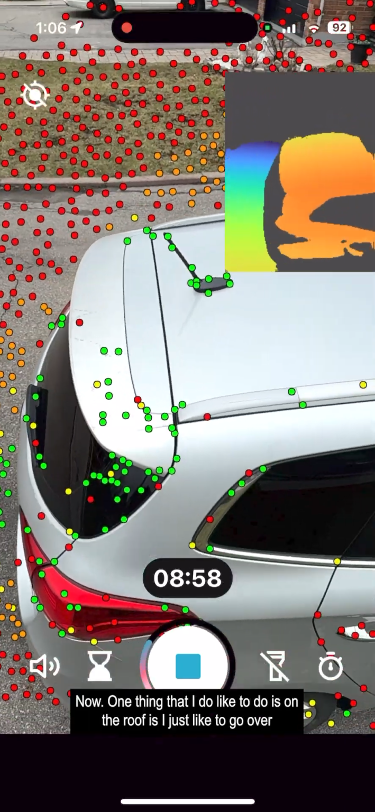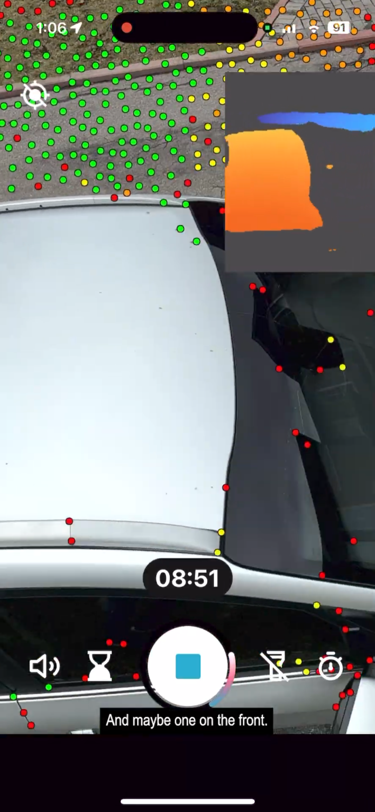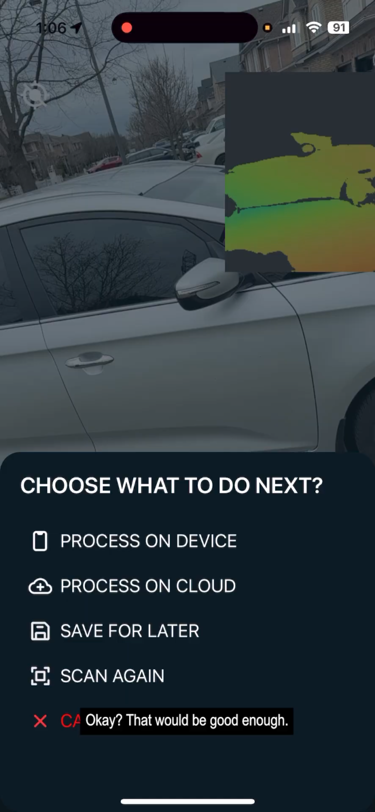Now, one thing that I do like to do is on the roof, I just like to go over and just do a pass like this, okay? Like that, and maybe one on the front. Okay, if you just need the vehicle like that, I'm going to stop that. Okay, that would be good enough.